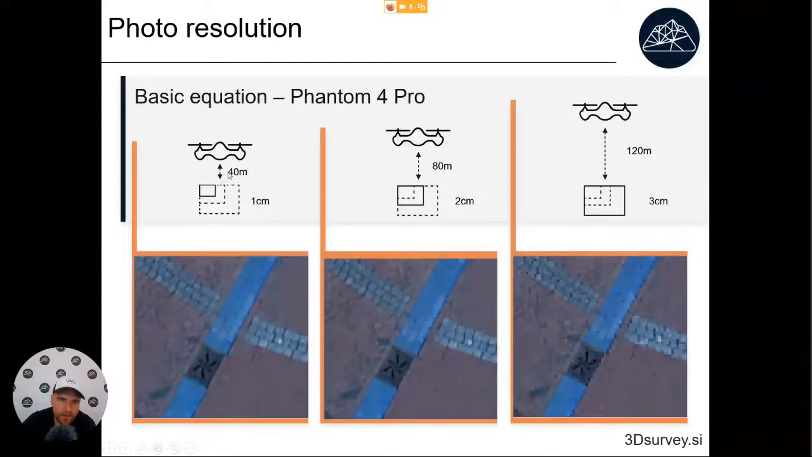With Phantom 4 Pro, it's like that. If you fly it at 40 meters, you will get resolution of the images at around 1 centimeter. At 80 meters, around 2 centimeters, and at 120 meters, the resolution will be 3 centimeters. If you fly at 160 meters, resolution is 4 centimeters. It's linear.